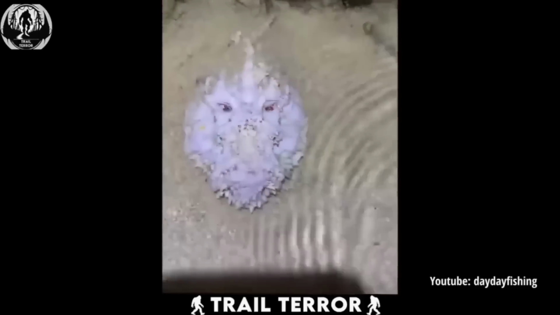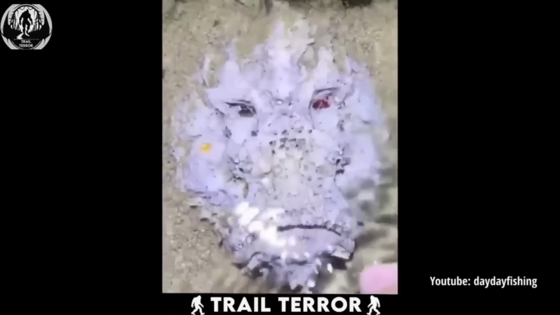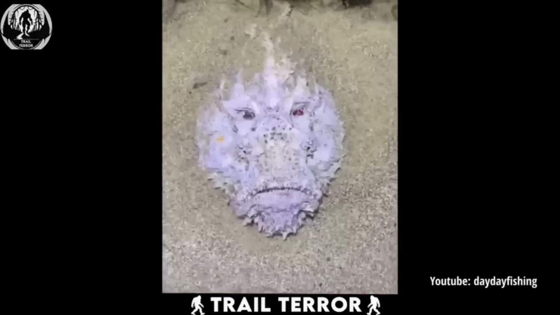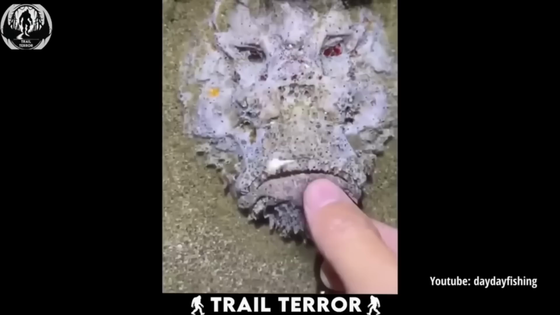Things take a startling turn when the cameraman dares to poke the creature, prompting the creature's mouth to open, and it launches a sudden attack, narrowly missing its target. As it moves, its remaining body becomes visible, concealed within the sand.